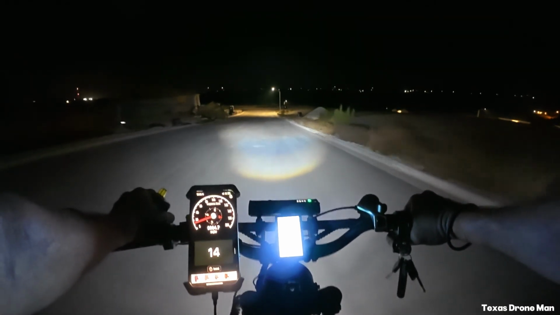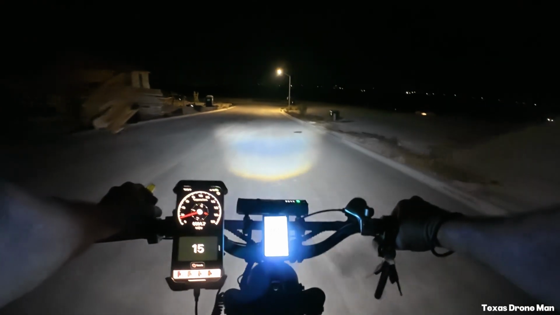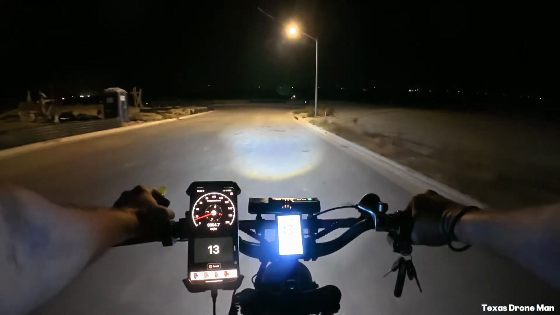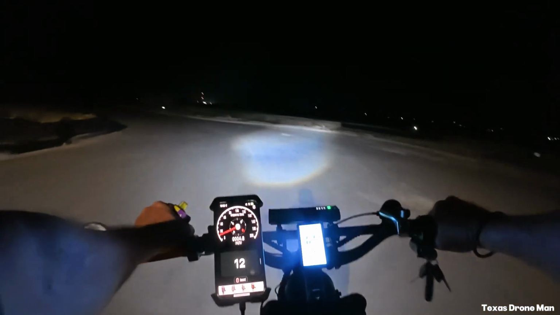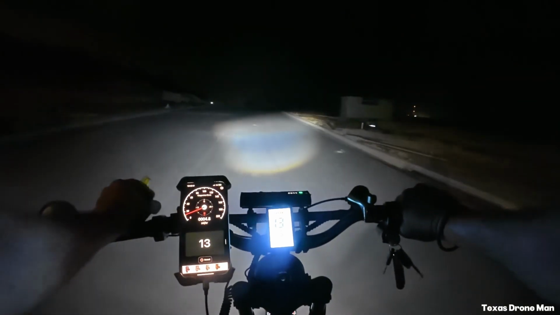You'll go farther if you get a higher amp hour battery. You'll go farther than that. And that's sad, man. It's pretty amazing. And when you buy those batteries, they're going to give you the charger with it and stuff. And if it's not listed with a charger, make sure that they're sending one.